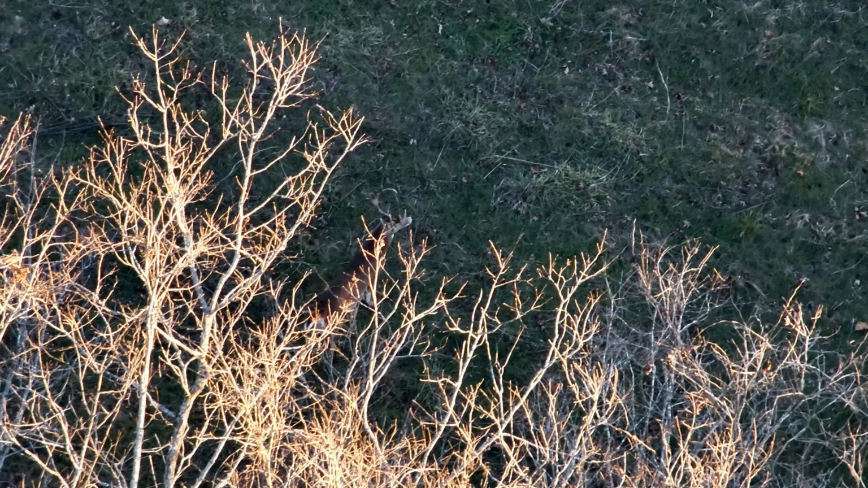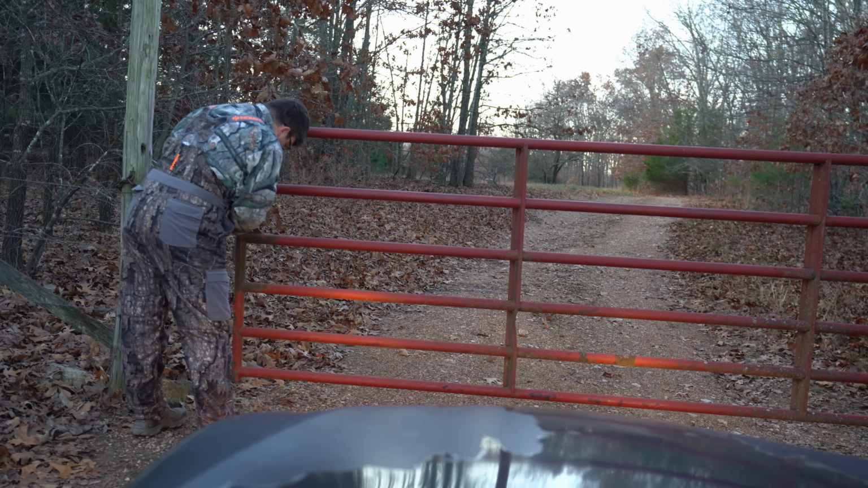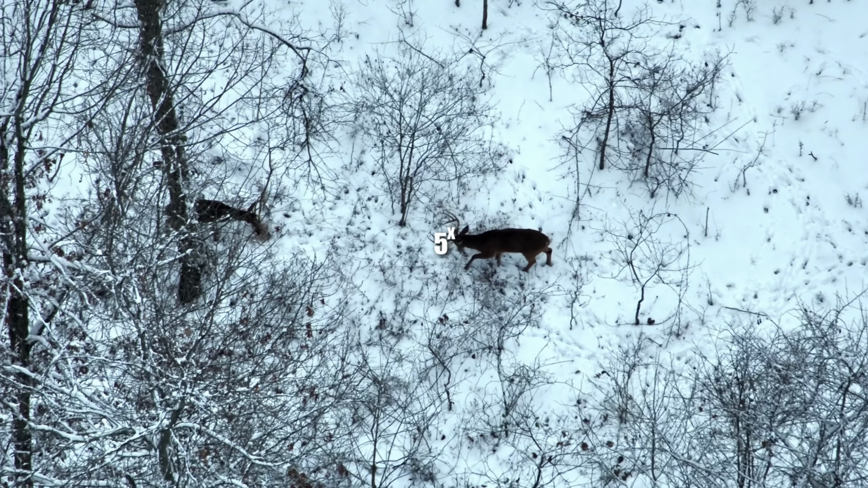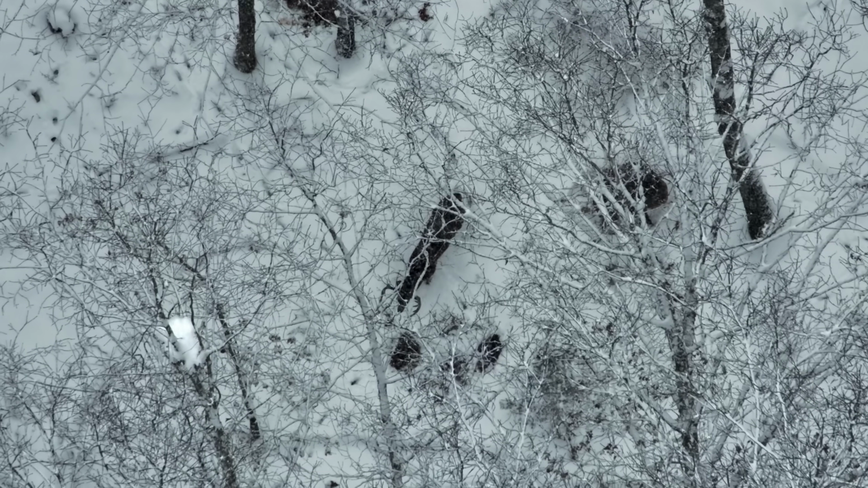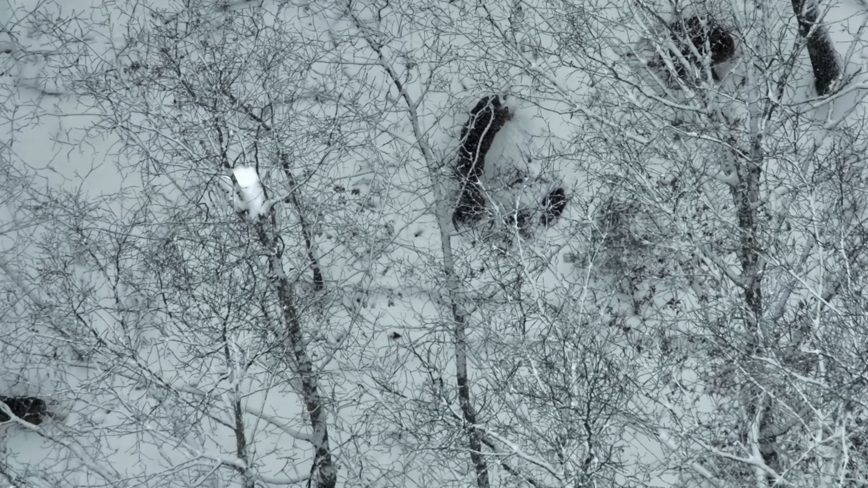The first time I ever laid eyes on this buck, I definitely wasn't looking for him. It was December 5th, I had a friend with me and we were out documenting more of winter's movements. He's a big 5x5, has a hard limp, and he lives in this same core area. So naturally when I spotted this buck with my drone, I assumed it was Winter again. But as you'll see, Andy has better eyes than I do.